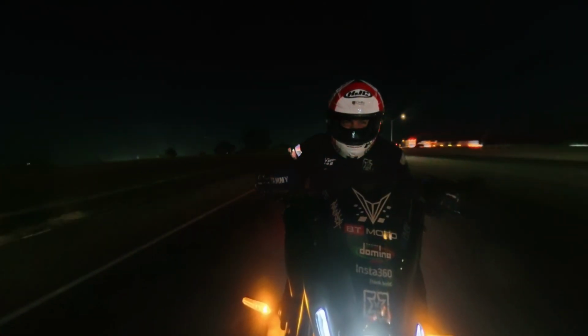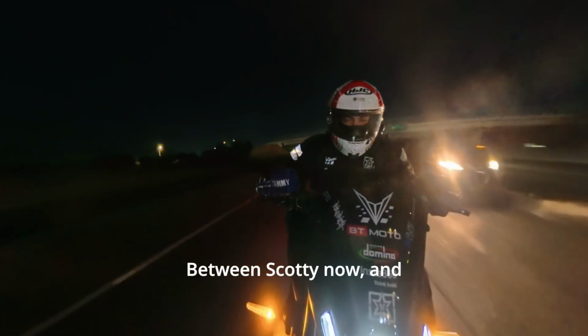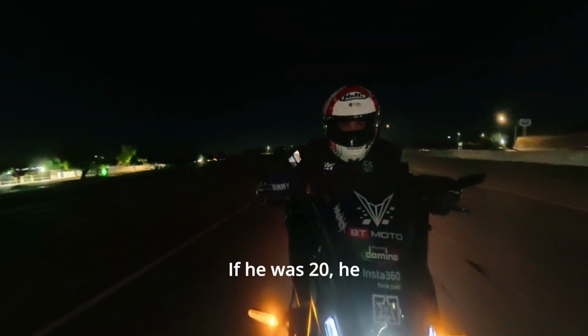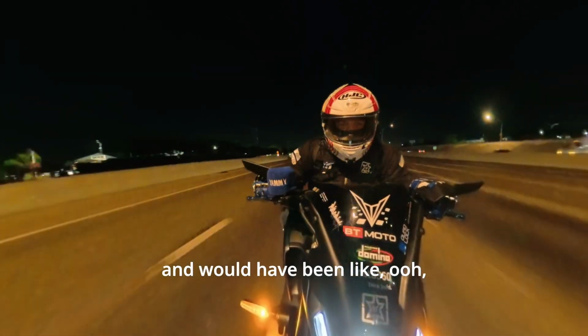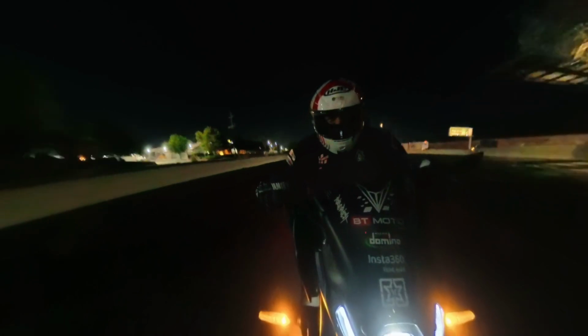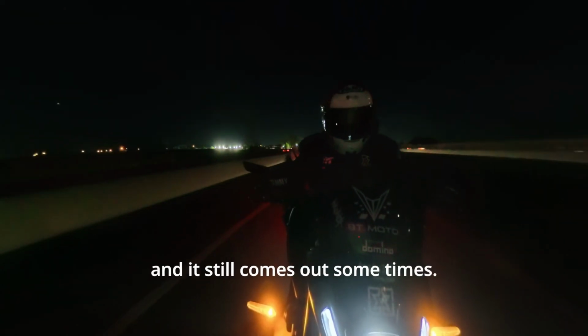And that's the difference between Scotty now and Scotty when he was 20. If Scotty when he was 20 would have been on his R6, it would have been like, ooh, somebody wants to race still. That Scotty's still in there, it still comes out sometimes.